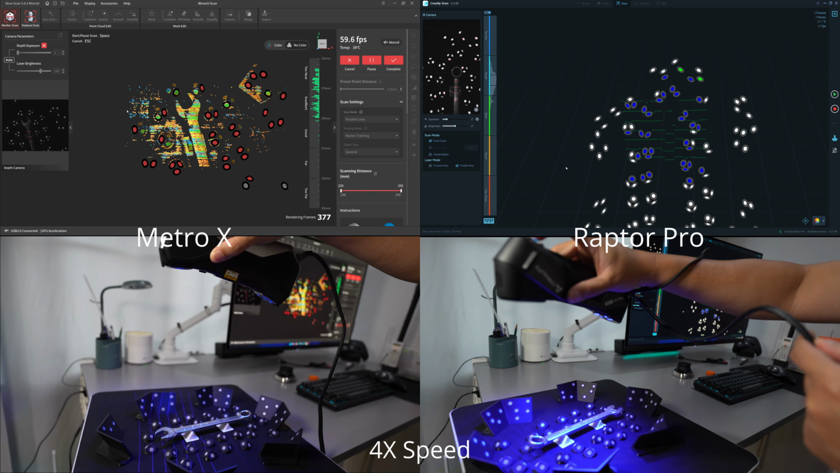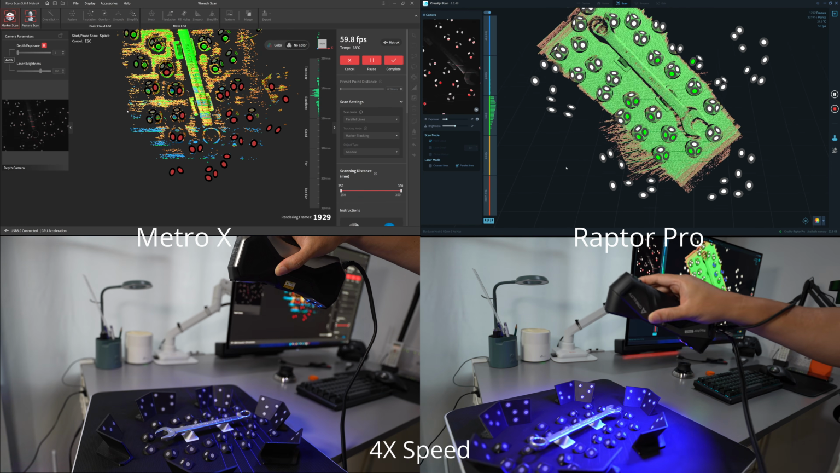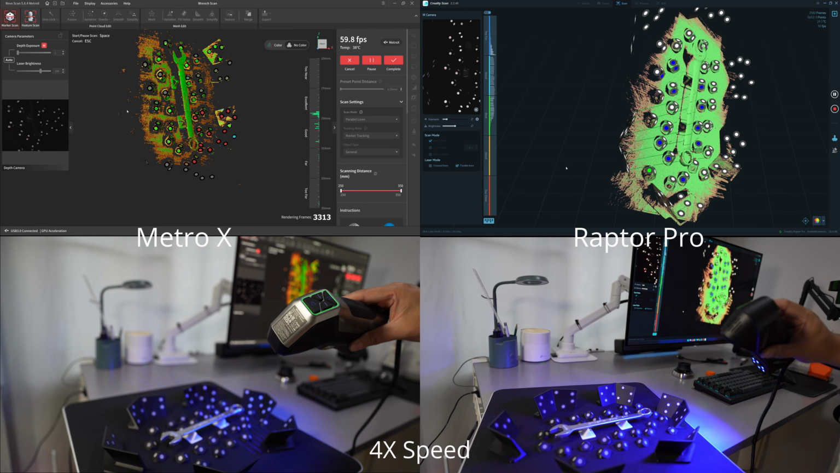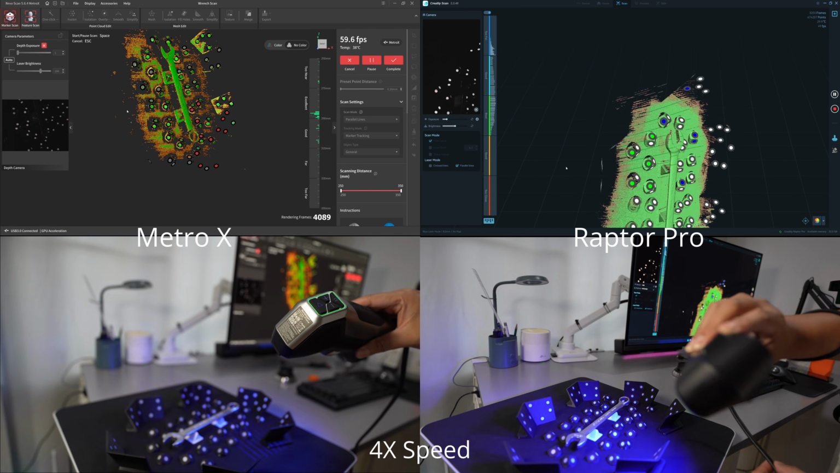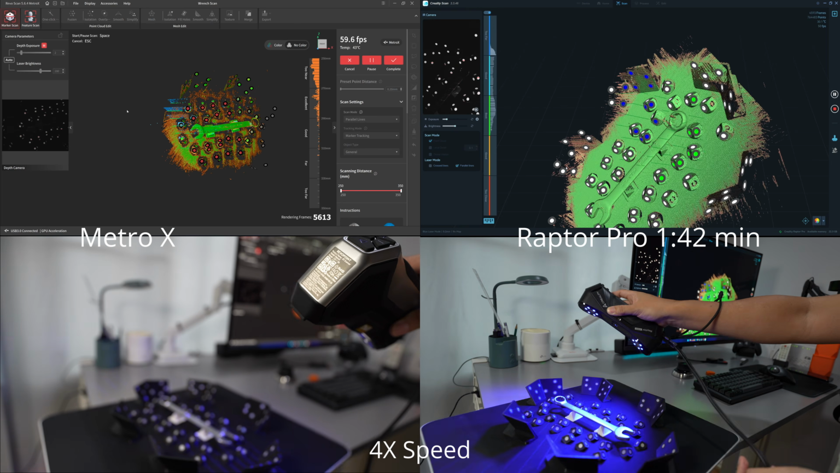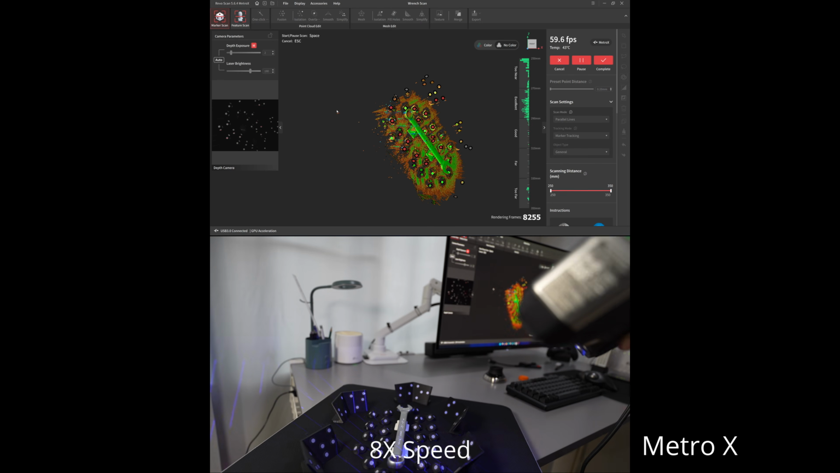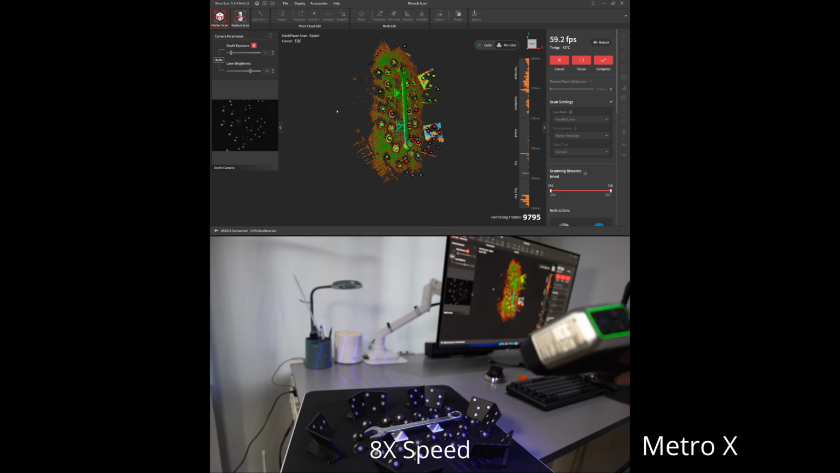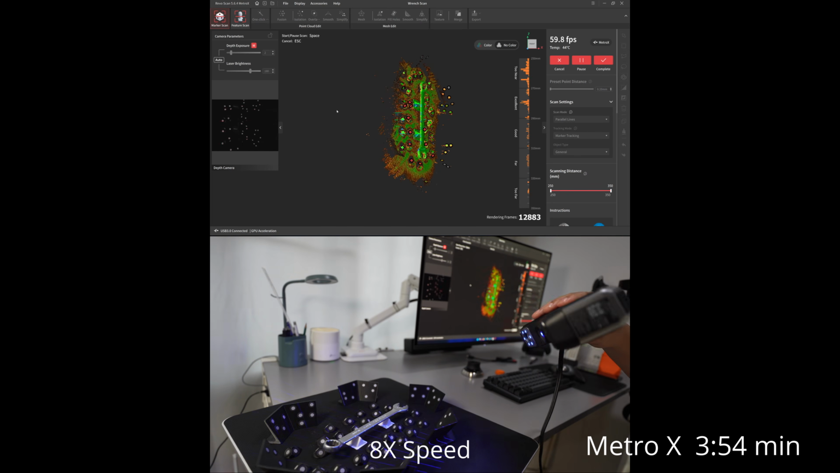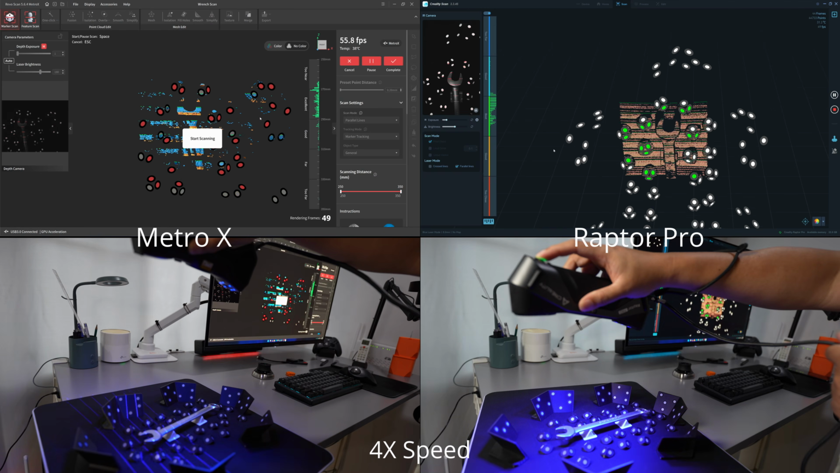You can scan. Flip over and make another scan.